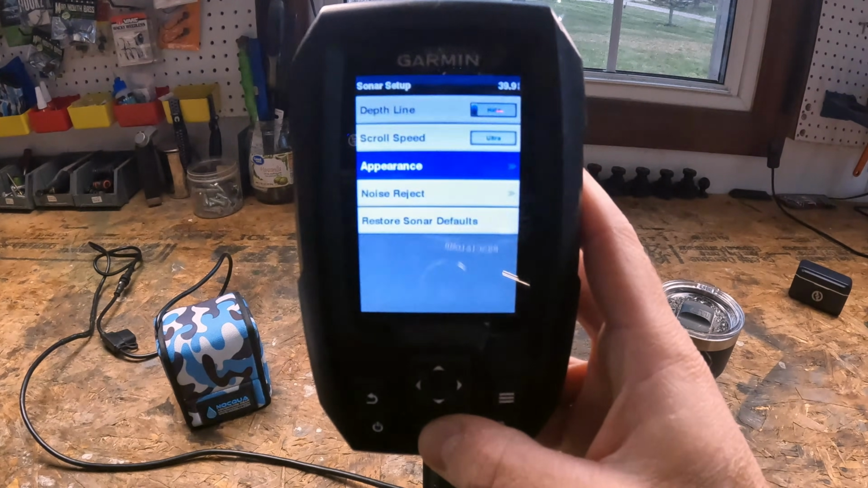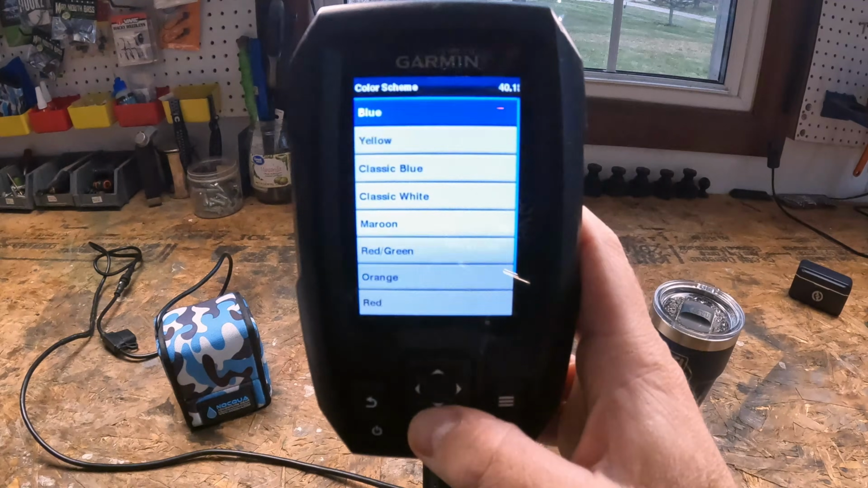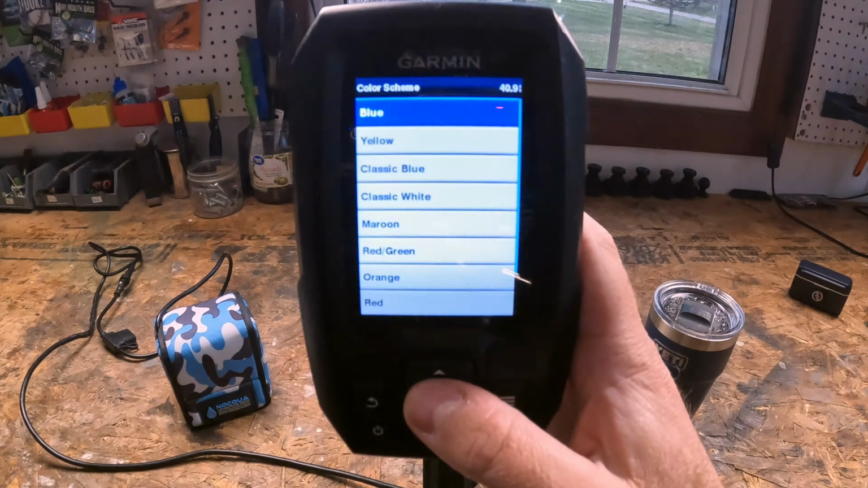You're going to have some appearance settings. This is going to allow you to do color schemes. To be completely honest with you, I just like to keep it blue.